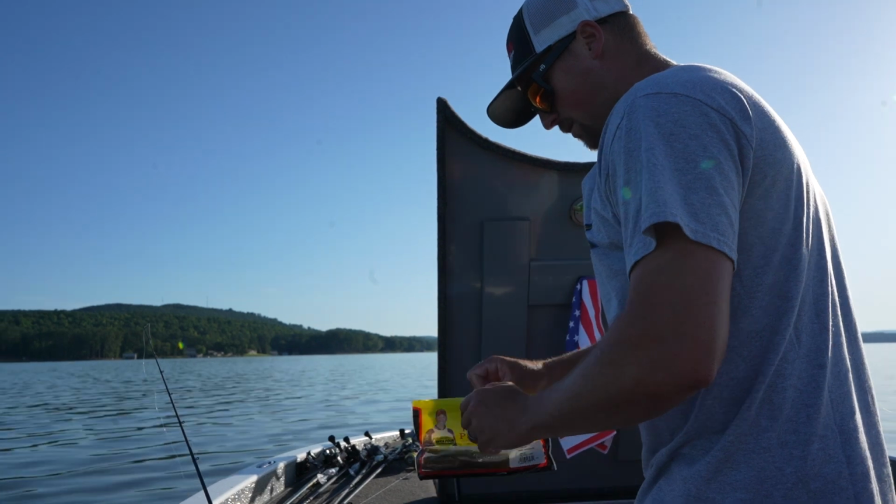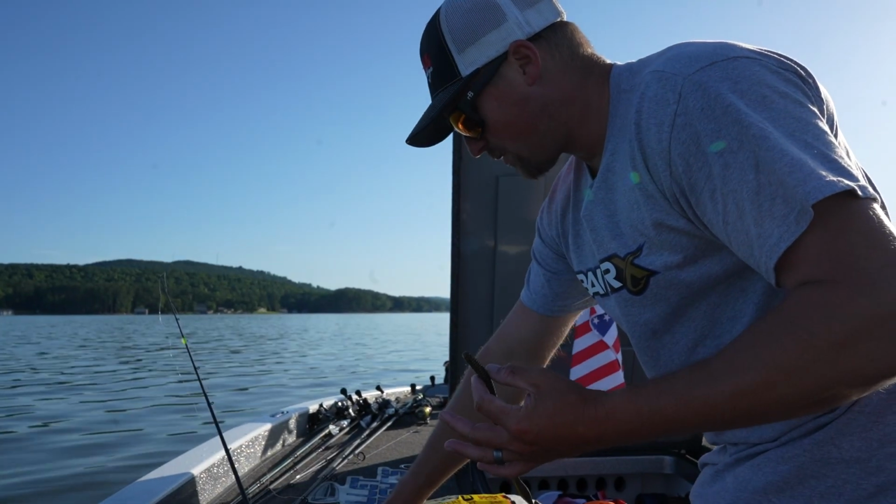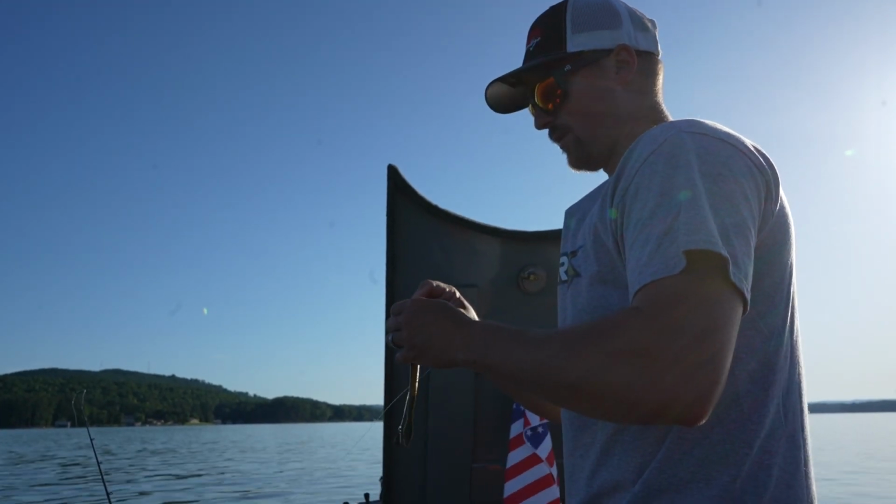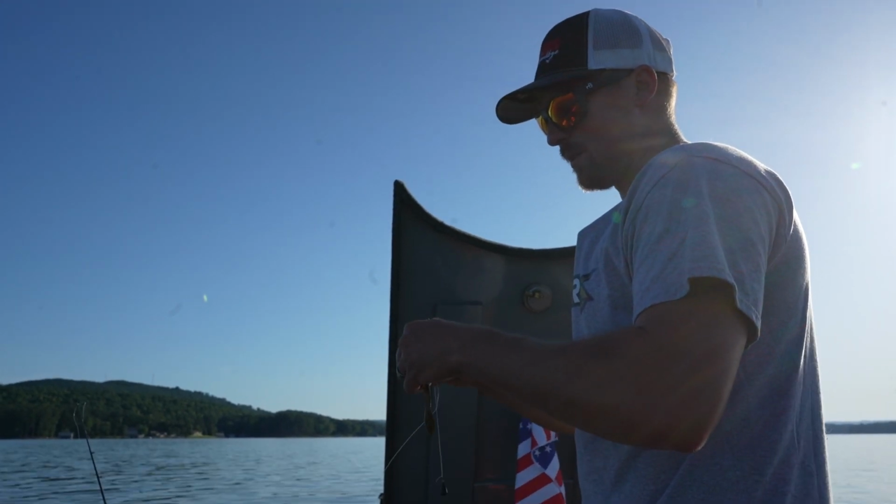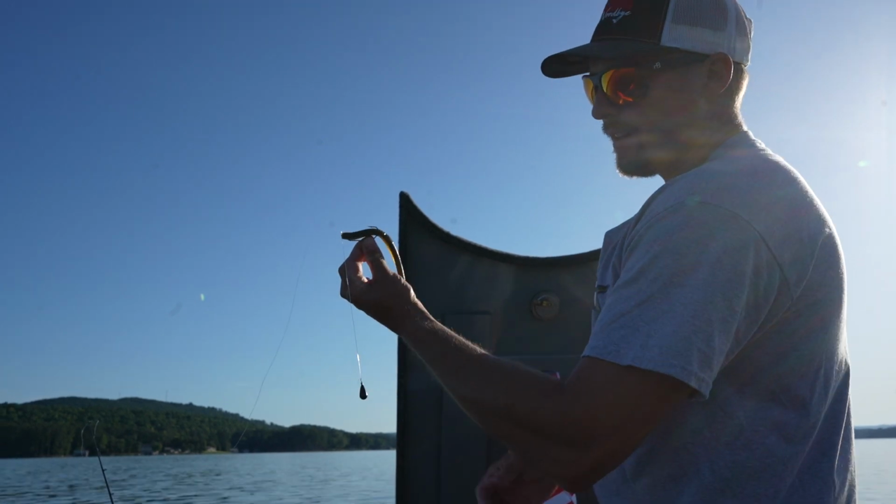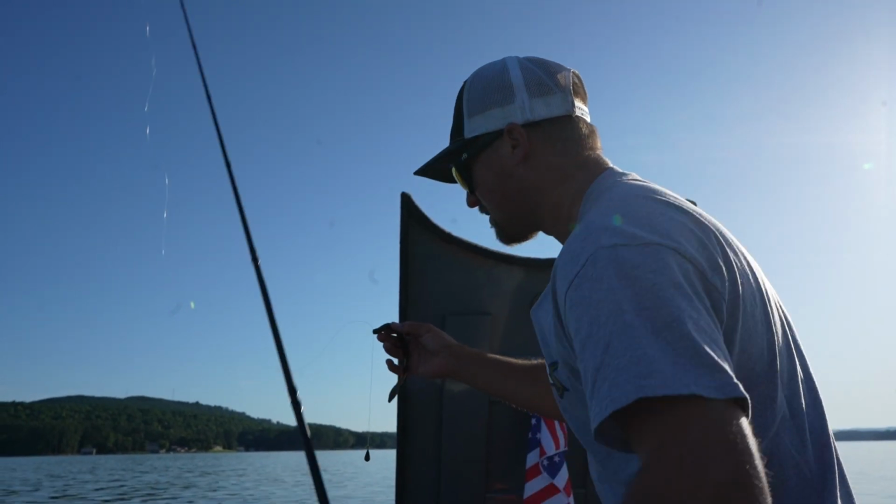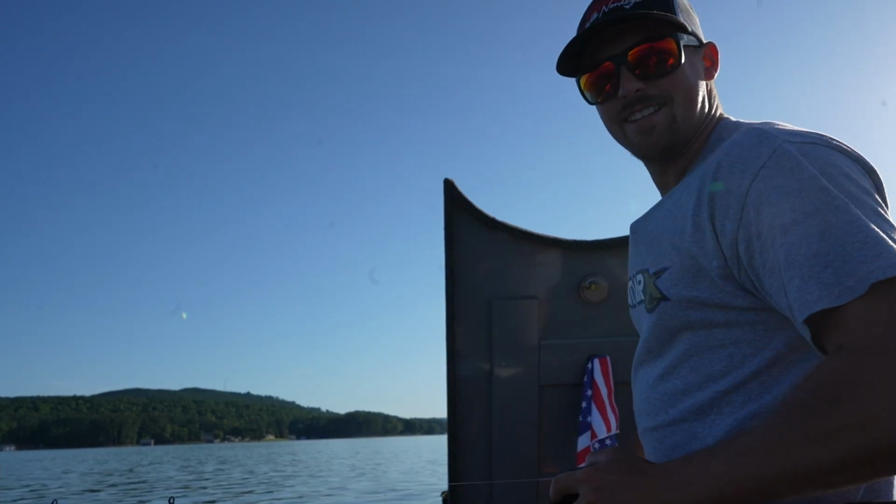So I'm throwing this green pumpkin candy right here, and if I'm not throwing it, usually I'm throwing like a June bug or a plum, but with it being a little earlier in the year, I go a little natural, and then when later summer rolls around, I really like to switch it up in that hot water to the plum or June bug. But that's how I rig it right there. I leave the hook exposed unless I'm in brush, and got a little 1/2 ounce bullet weight drop shot weight. Let's get another one.